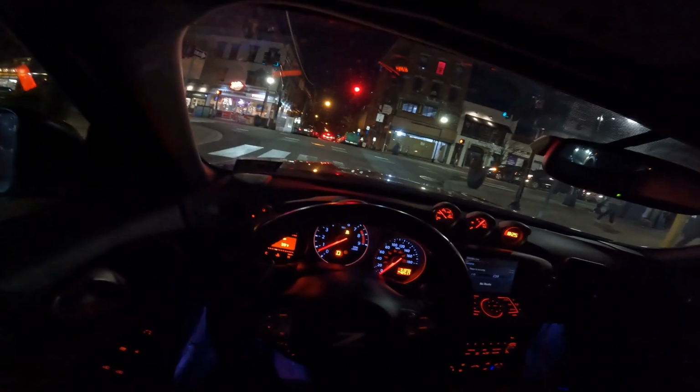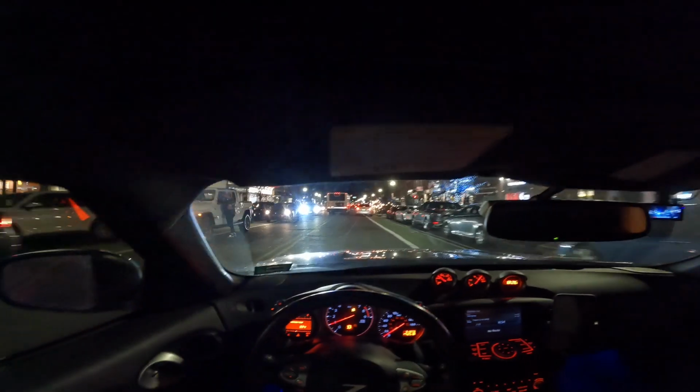Can we make a right here? I mean, don't turn right, but I'm saying in general, can you make a right? Oh yeah, you can. Okay. Go ahead, do your thing, because there ain't a cop right there.